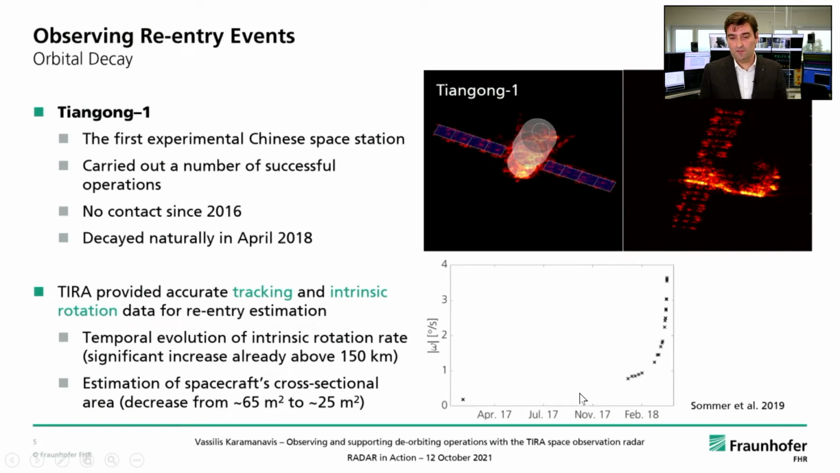And these continuous observations during the last phases of the re-entry gave us hints that there was a significant increase already at a height above 150 kilometers. Furthermore, we have estimated the spacecraft's cross-sectional area, where we saw also a significant decrease from about 65 square meters to about 25 square meters during the last phases of the re-entry. Here in the upper right corner, you can see two images of Tiangong I obtained with TIRA's Ku-band imaging radar, one with a model overlaid and one without.